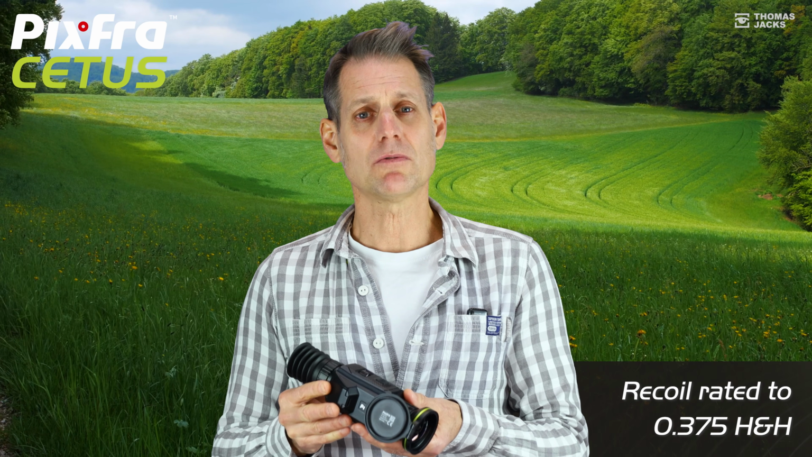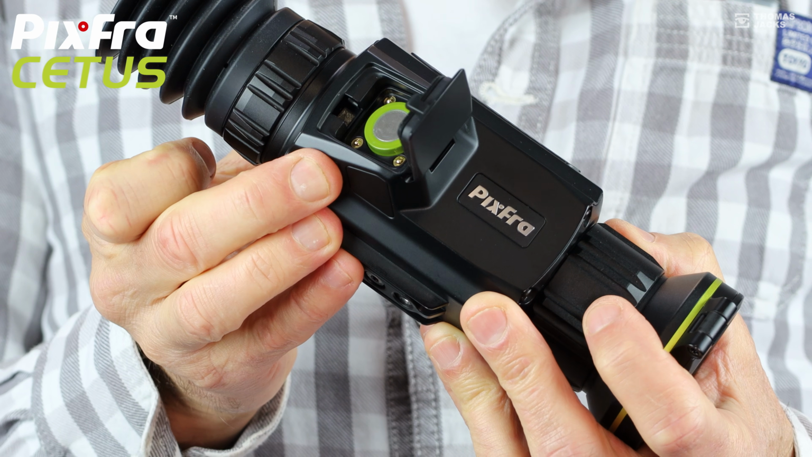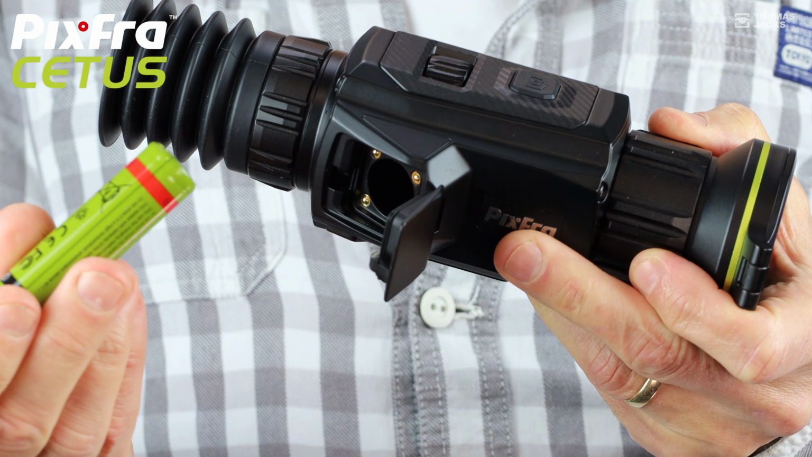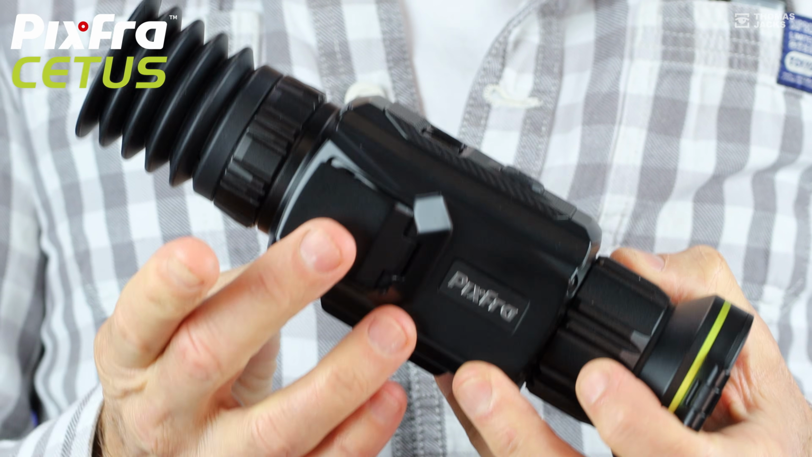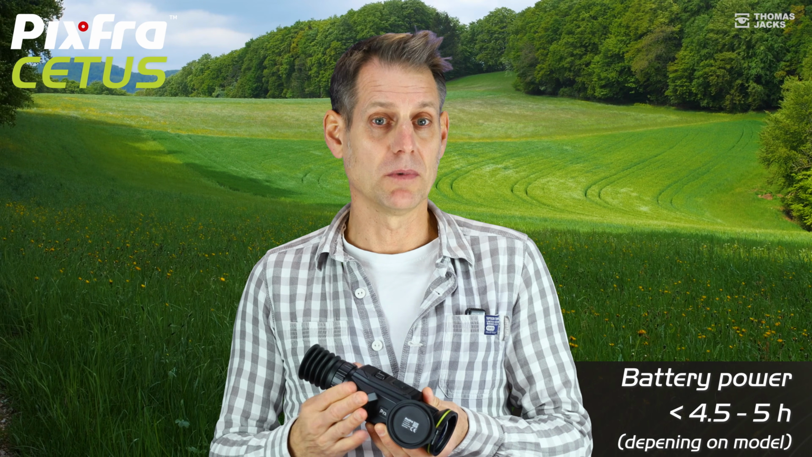It's built to withstand the recoil of calibers up to 0.375 H&H, and temperatures from -30 to +50 degrees. There's a really smart battery compartment in here for standard 18650 batteries. Dead easy to swap out in the field, and they'll last for up to between 4.5 to 5 hours depending on the model.